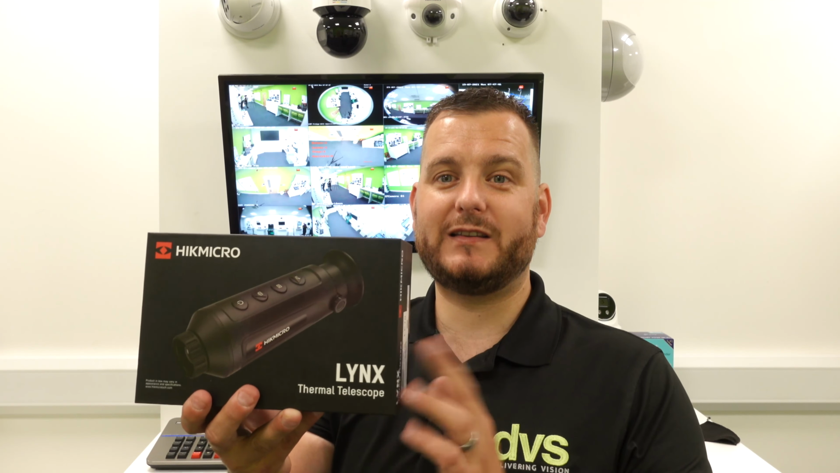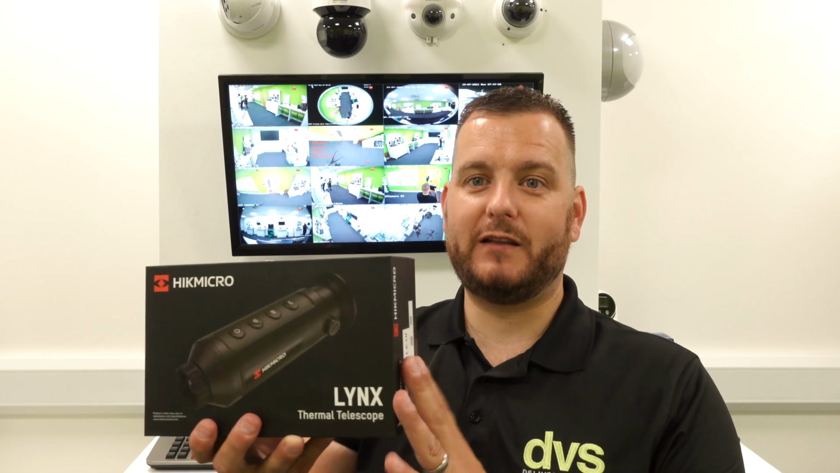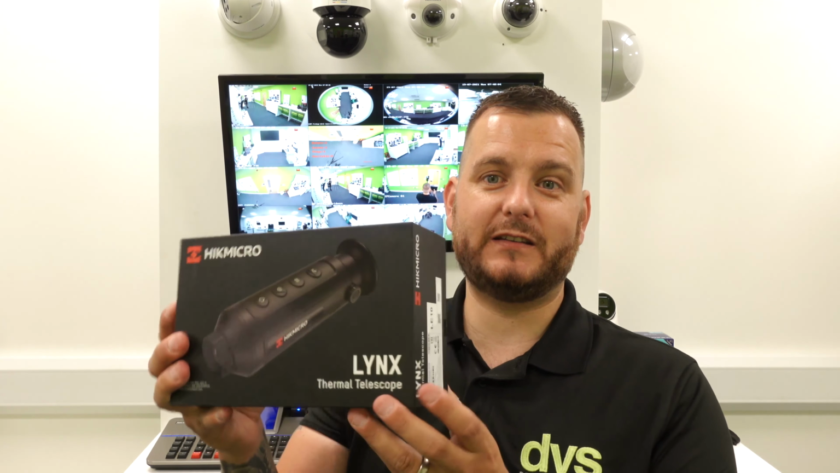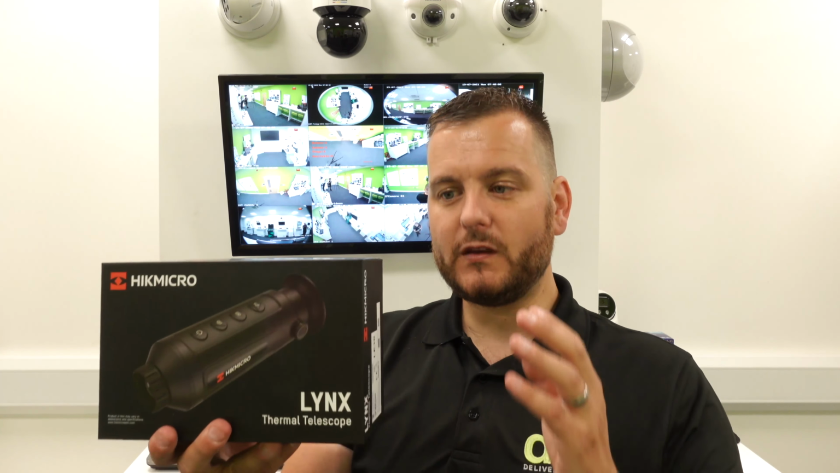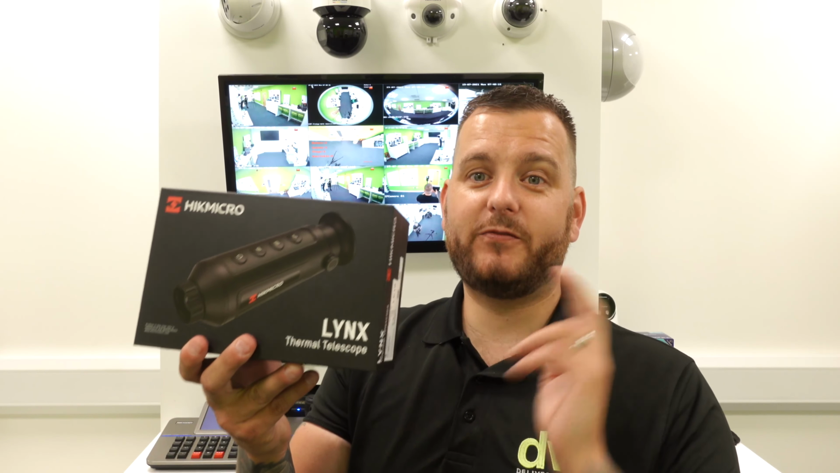Today we're taking a look at the 10mm Lynx, but we can do this in other lens sizes like 15, 19s, 25s, 35s, that kind of thing. And there is a variation in the model names also, depending on the functions and features. Very, very cost-effective thermal monocular. So we're actually stocking these at DVS via one of our partners. So thank you, Elite Optical. But what we're able to do with this is offer this to our customer base.